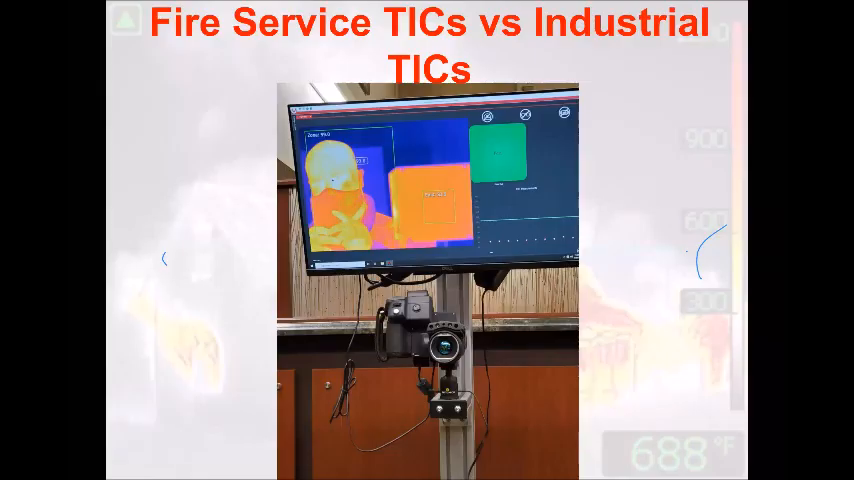One of the turnarounds that we worked at a part-time job was at Santa Fe, the chemical plant that was having us in during COVID times. We had to check our temperatures. So they rented, I believe, a thermal imaging camera, this one right here. When we would come into the office, we would have to check our temps. Well, there was a huge misconception within the fire service that we were using our TICs, our fire service TICs, to check our body temps, and you can't do that, because the way these things read is totally different. This camera was fine-tuned for reading the human body.